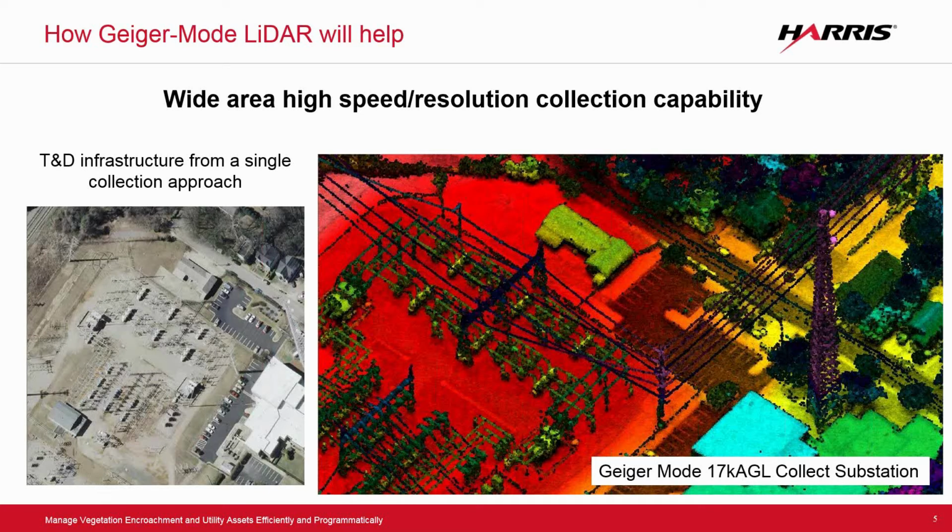What you're looking at on the screen here is a collection that was done at 17,000 feet above the ground, and it's still preserving that high density, high resolution point cloud that we use to extract the utility assets and information and create analytics.